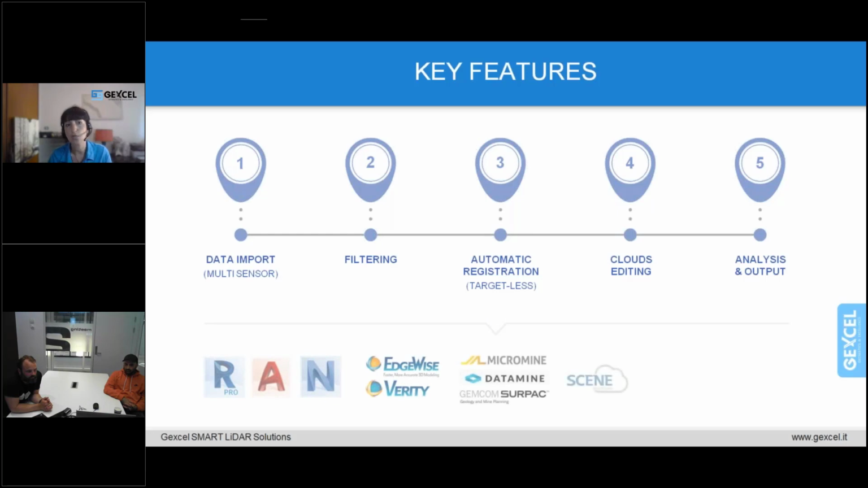Then a set of easy-to-use tools support the extraction of a vast array of deliverables like 3D models, reports, cross-sections, movies, inspection maps, orthophotos. So all elements that we have seen together in this smart project explanation.